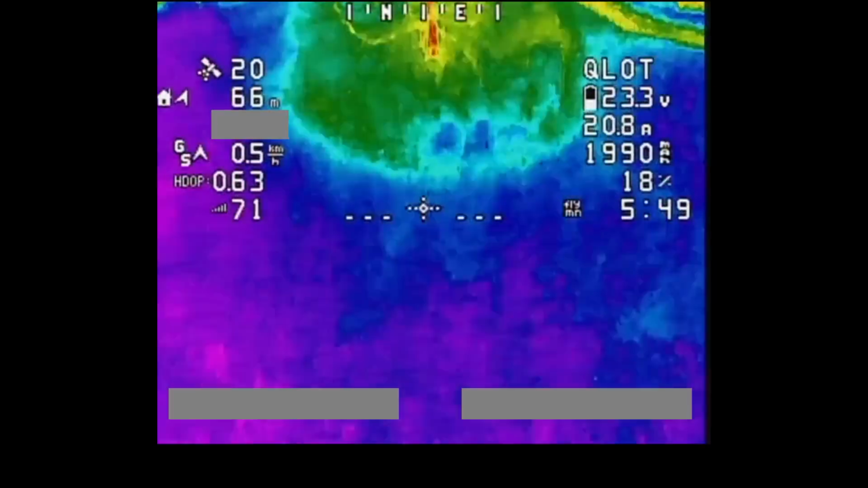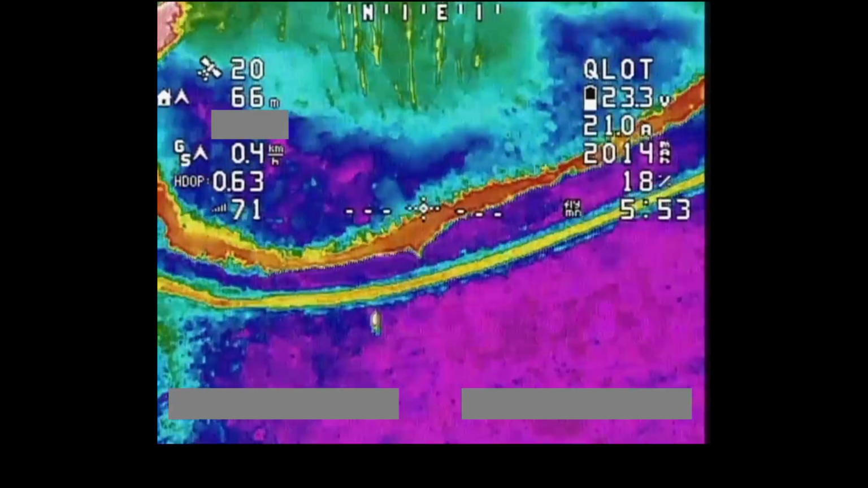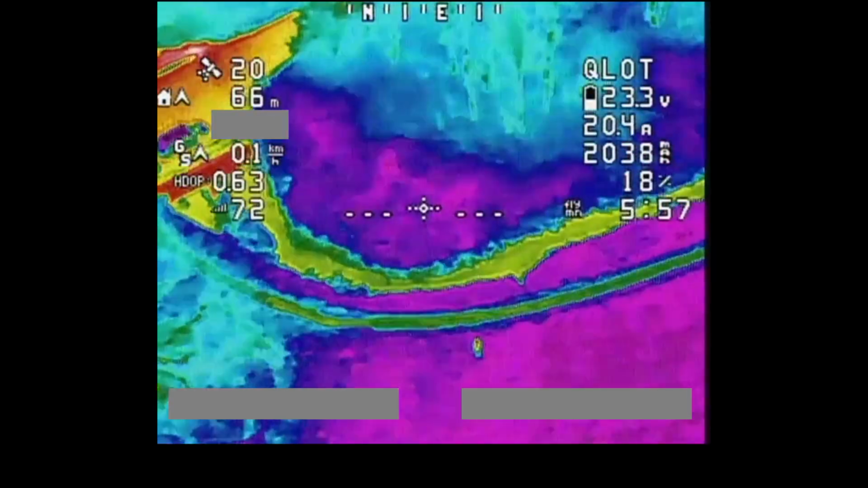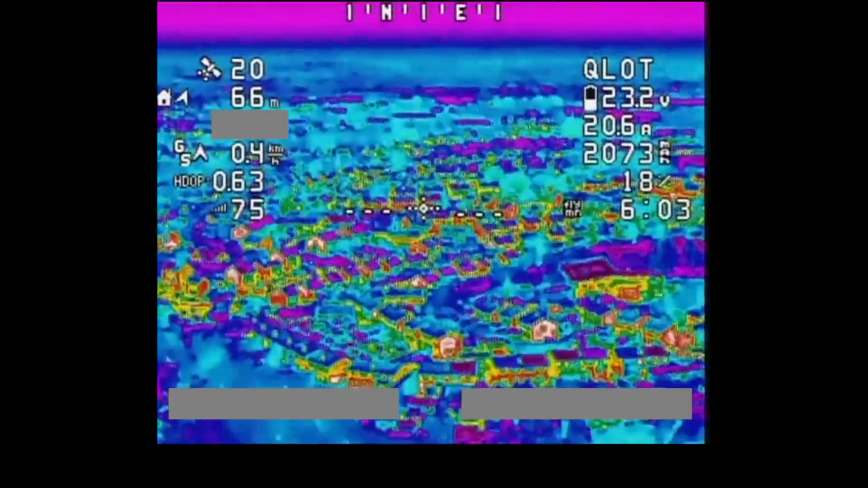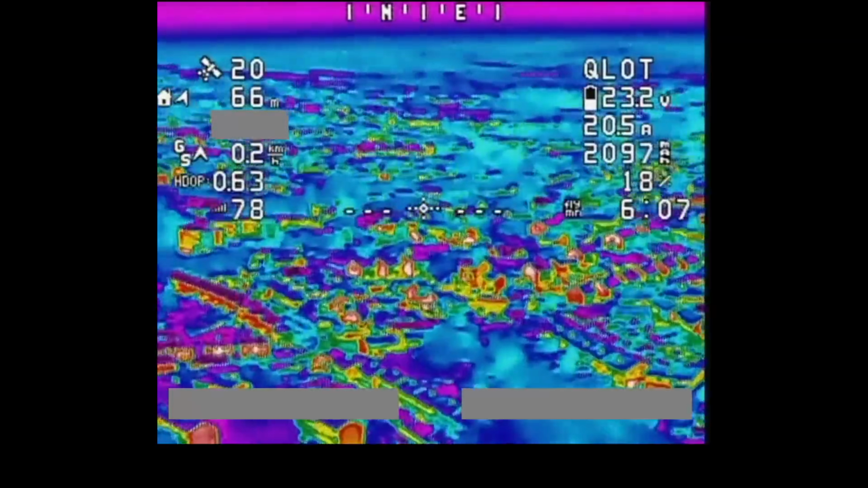This one though, so this is the full colour thermal mode. This is probably the most detailed mode with the most resolution. This does look very, very cool. This is kind of what you imagine in your head when you think of a thermal camera, right? But you see what I mean when I said earlier on, it's quite hard to tell what you're looking at.